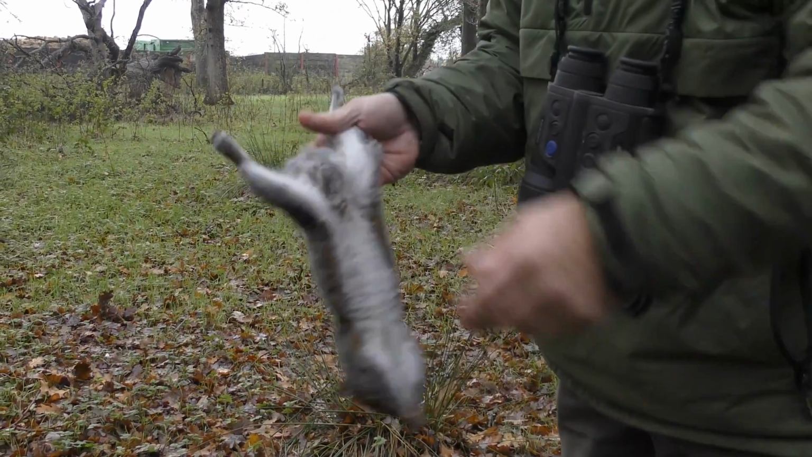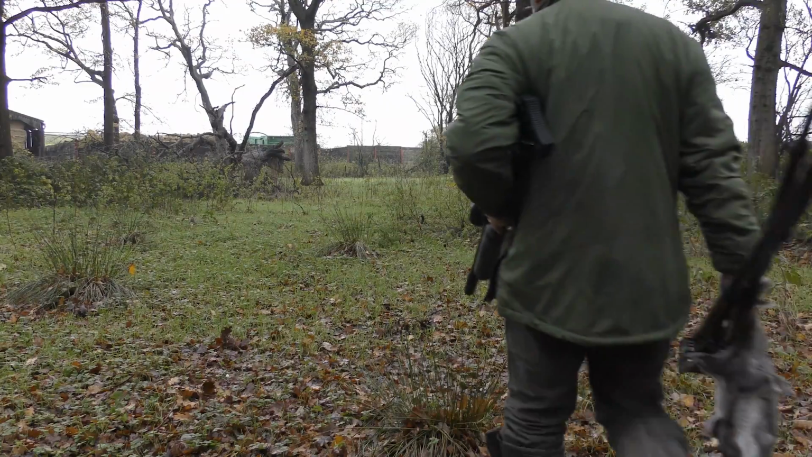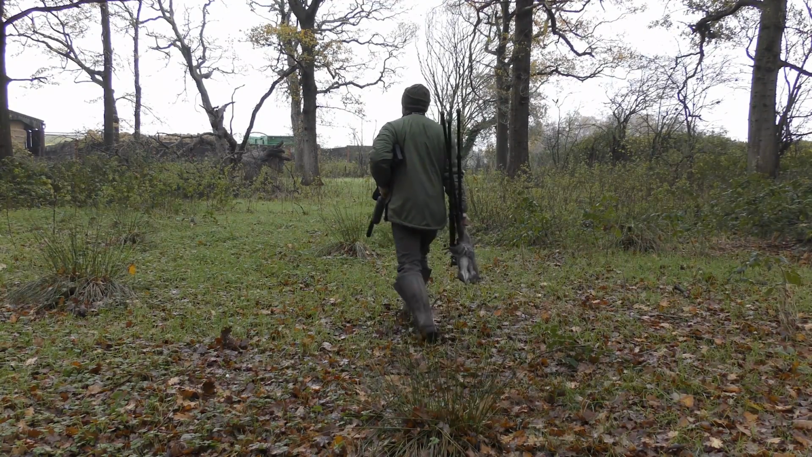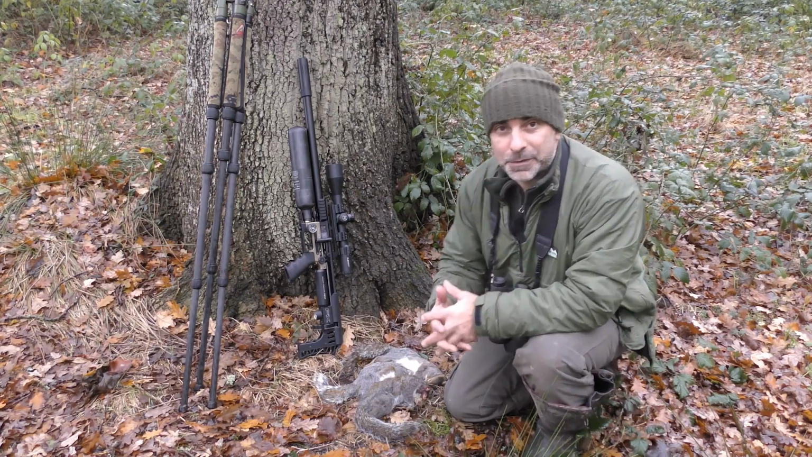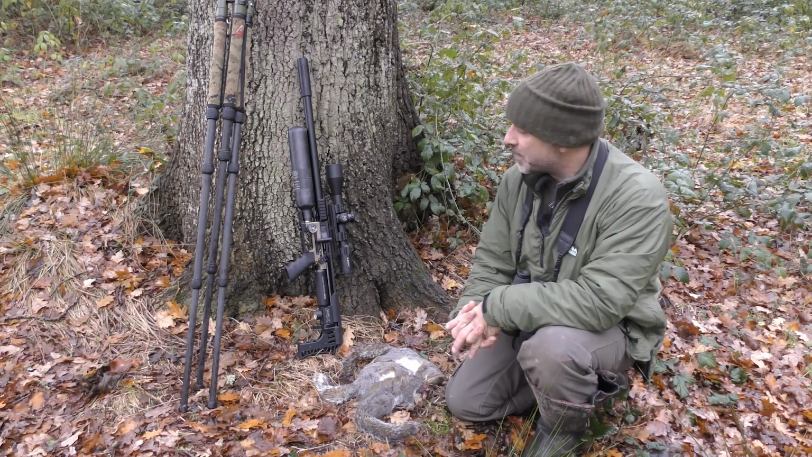Blimey, look at this one. It's got some hazelnuts on him. So there we go, a nice little bag of a few squirrels, not too bad for an hour walking around the woods first thing in the morning.